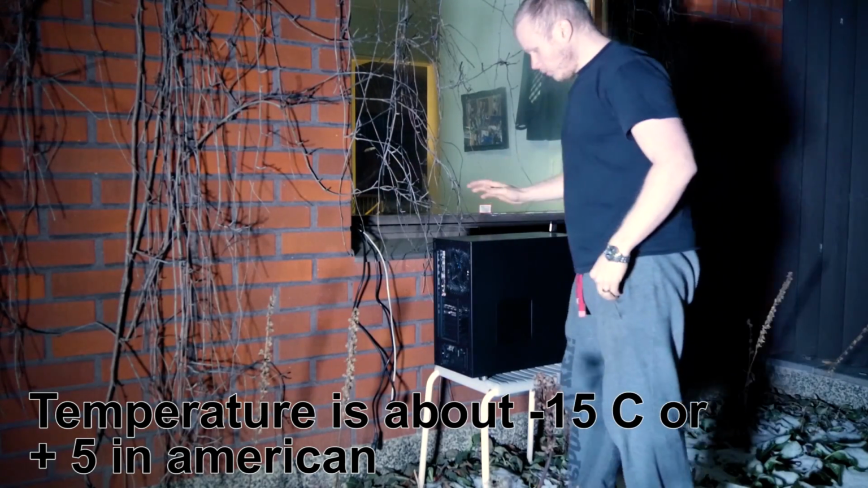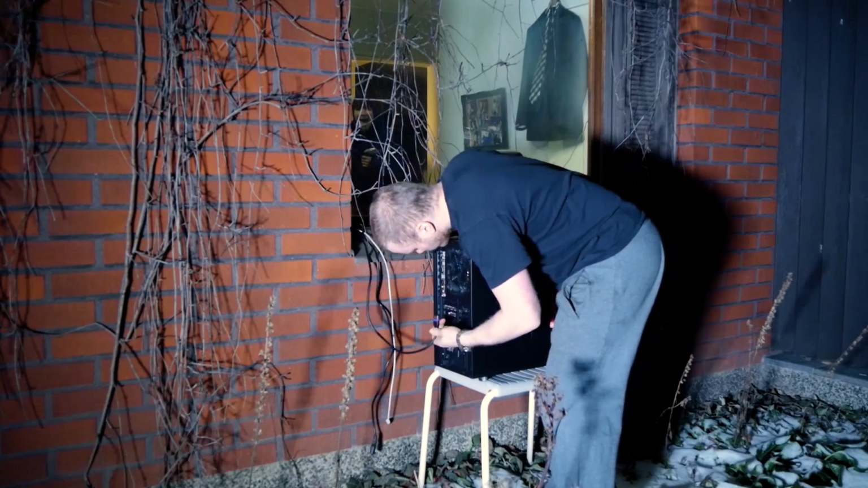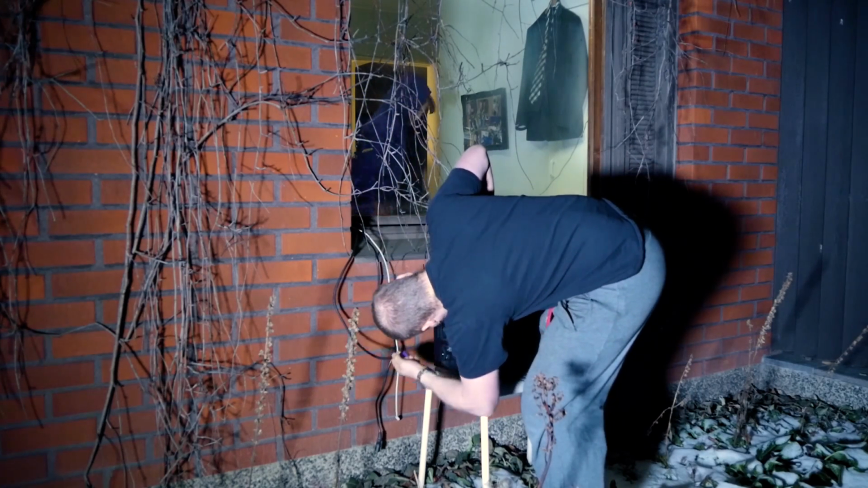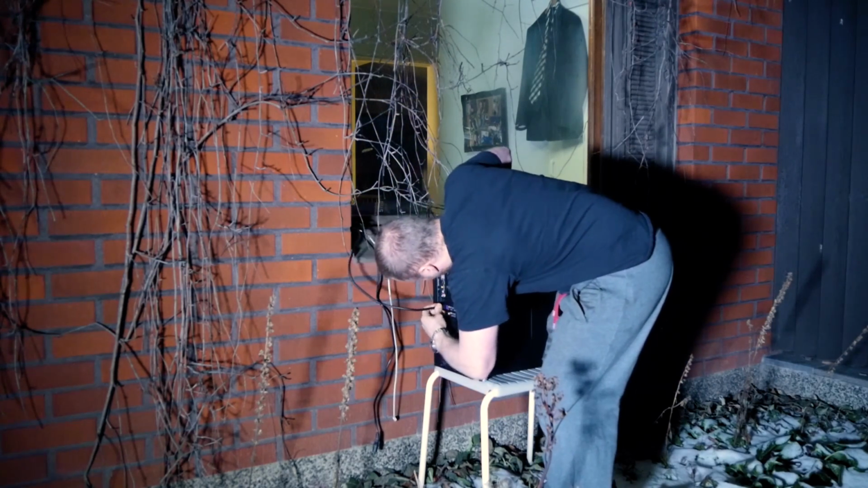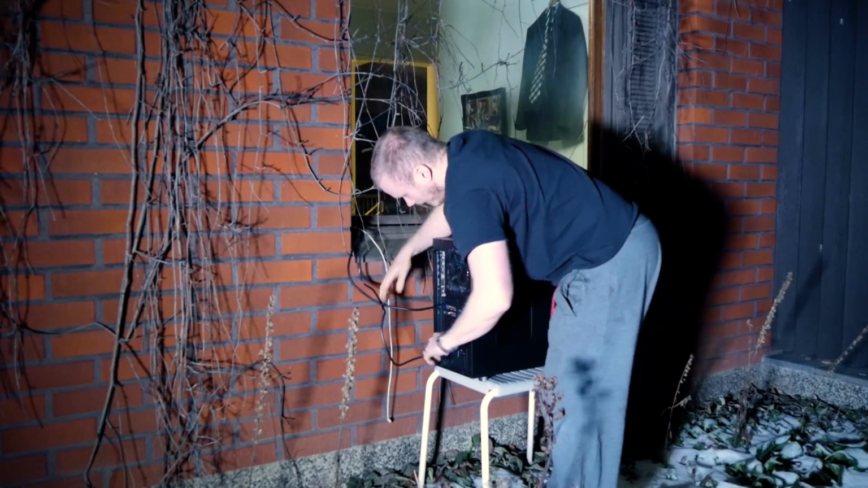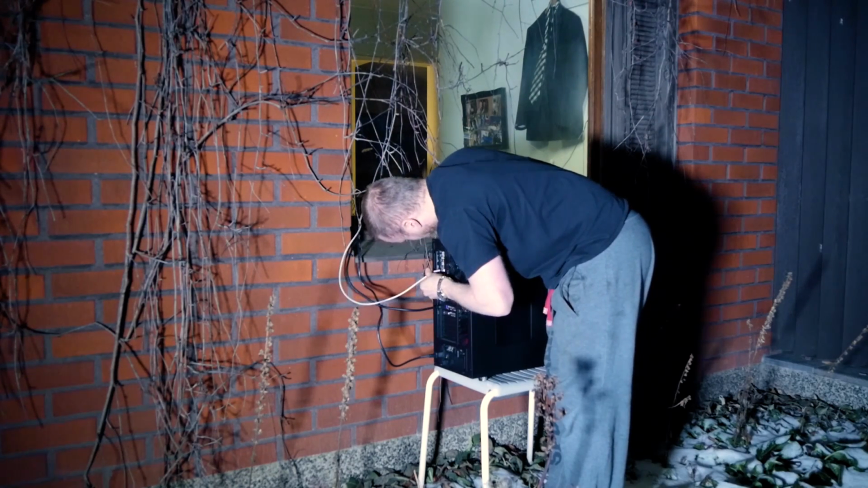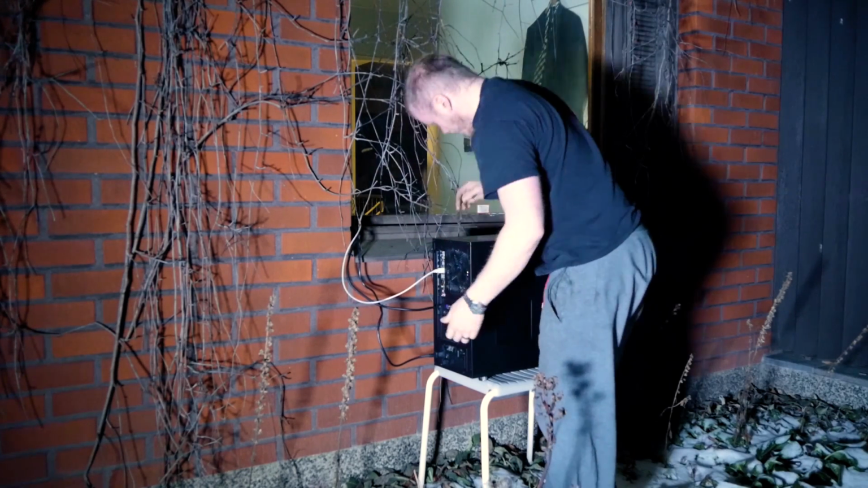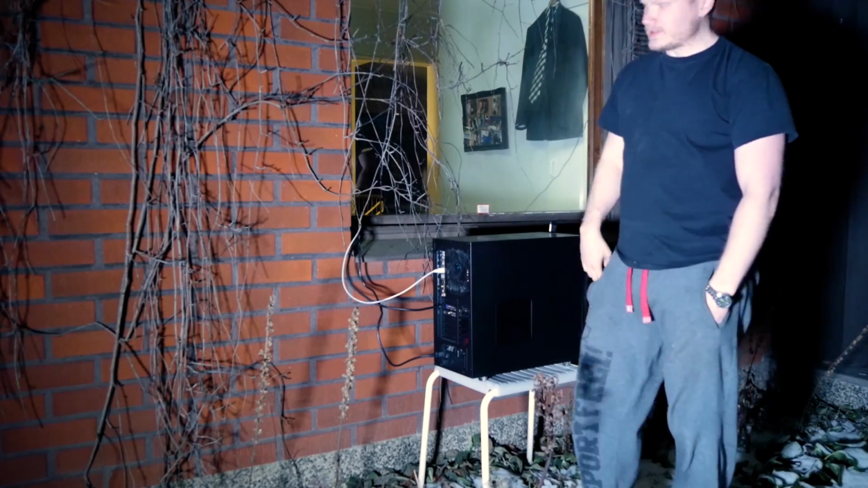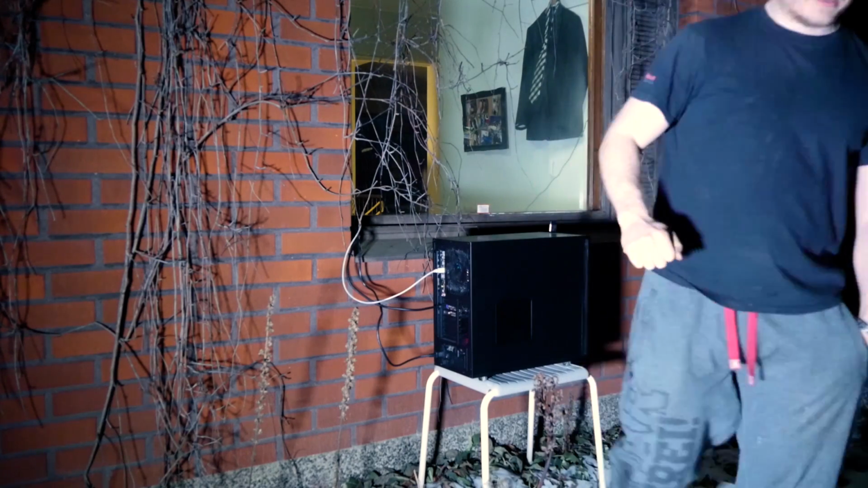So here is our upgraded cooling solution now installed, and I'm going to just plug my display in, power, and then the line to the USB hub. And you want to put this in a USB 3 port. And then we just start the thing, and now we can go back inside. We don't have to be here in the cold, just the computer.